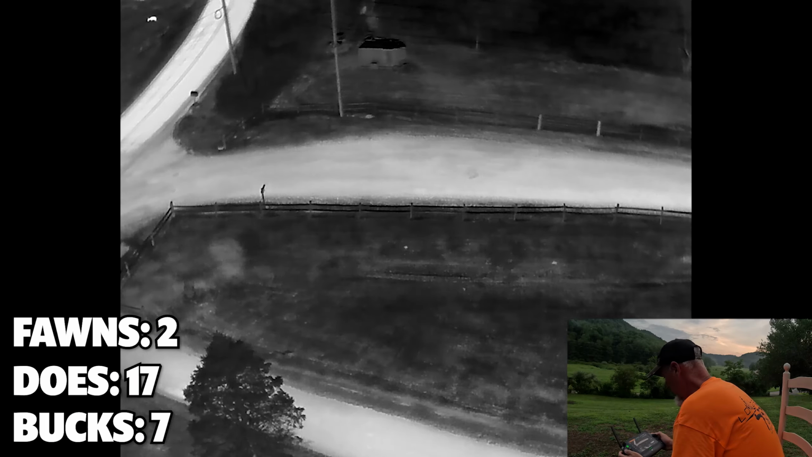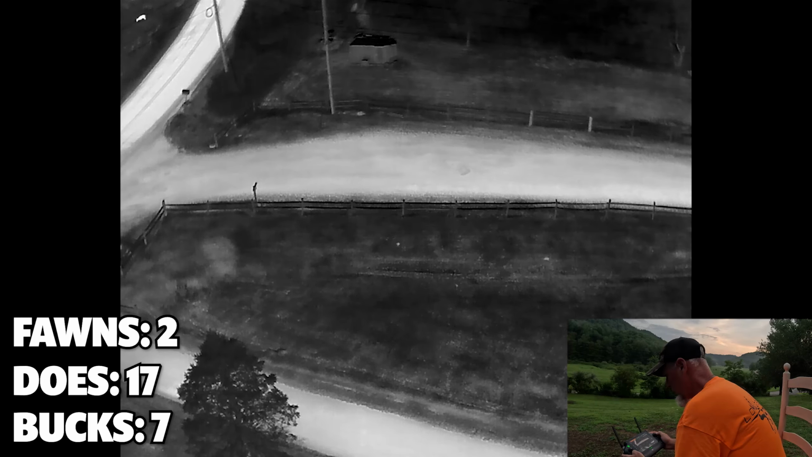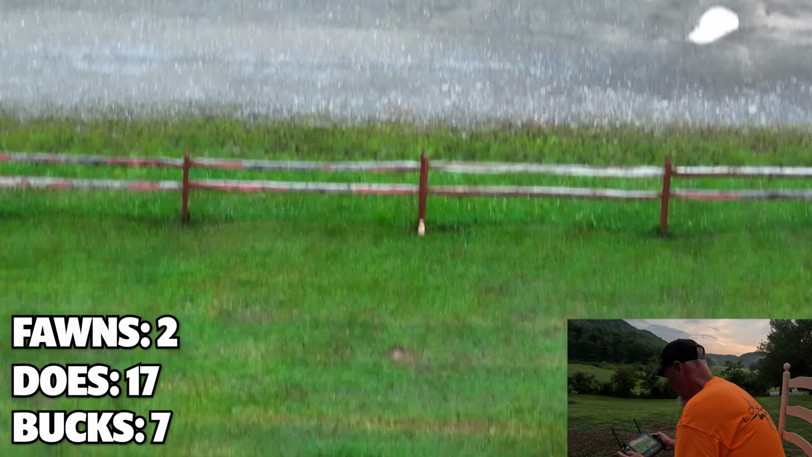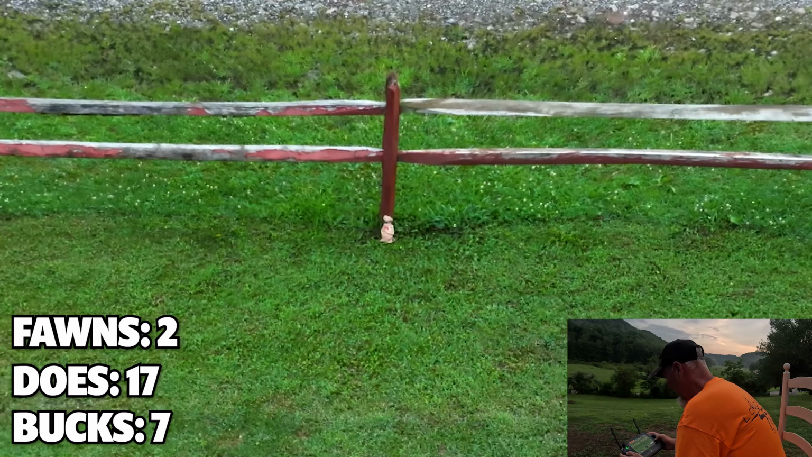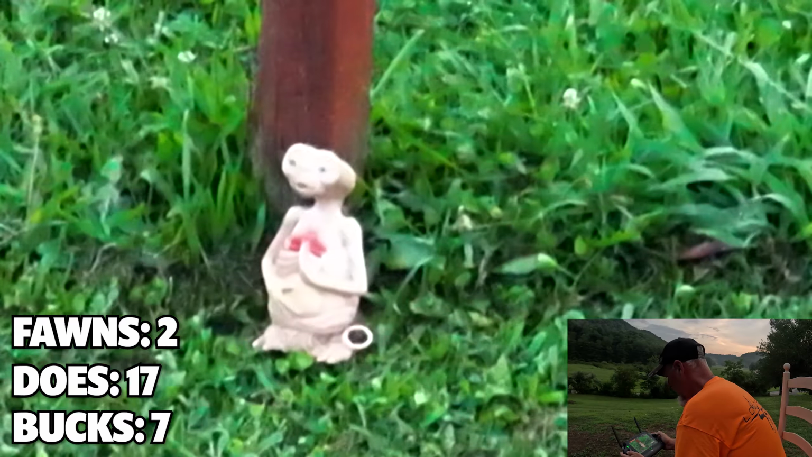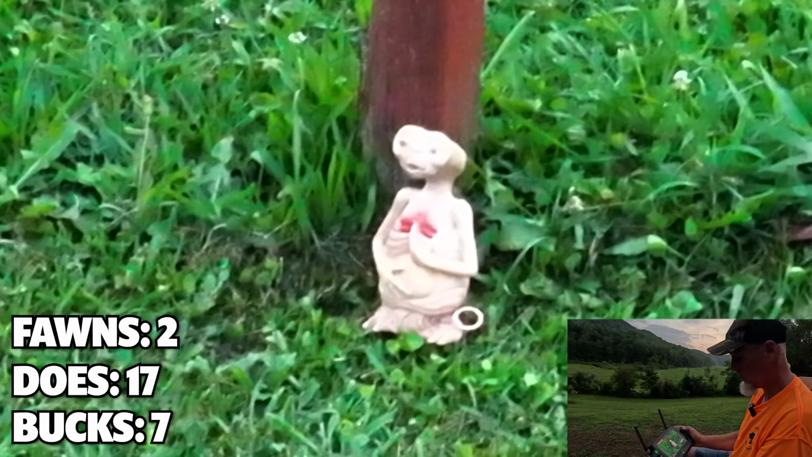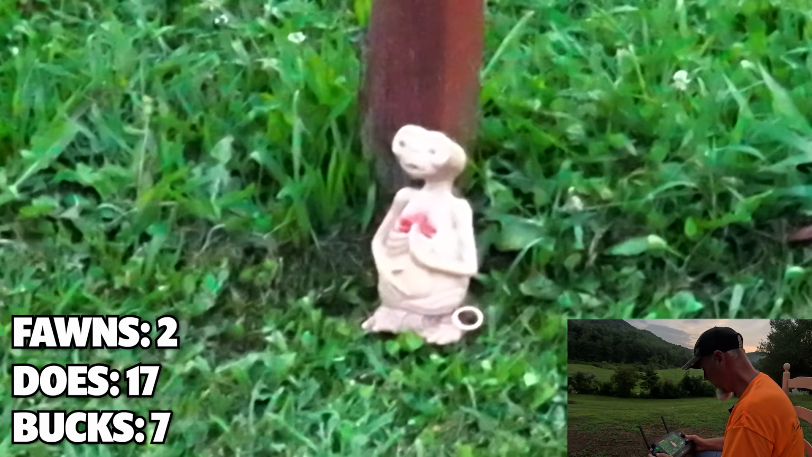Well, I'm picking up something odd right in here. Let's zoom in. What in the world have we got going on there? Let's get zoomed in on that critter. Oh my goodness, it's E.T. It is E.T. You never know what you're going to see out here in the evenings flying around.